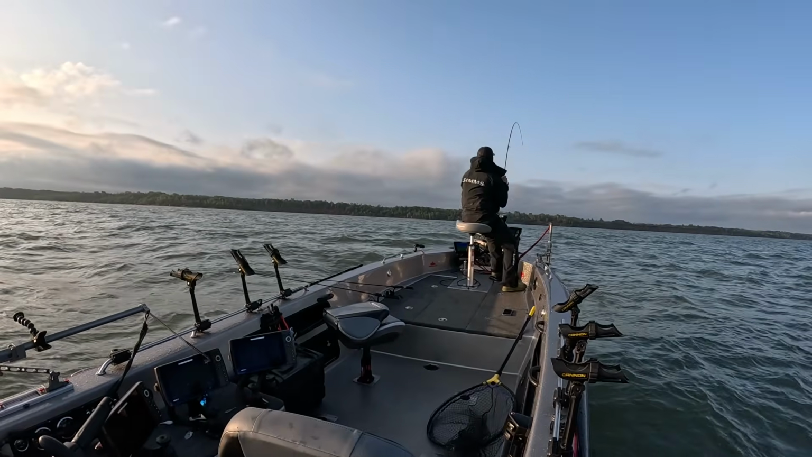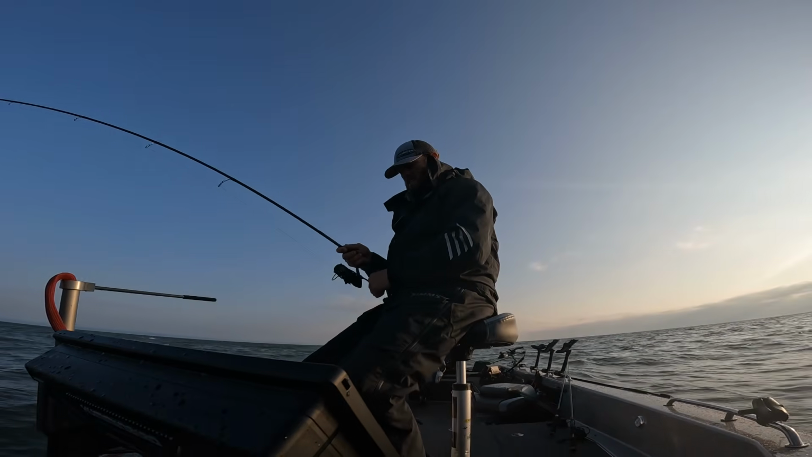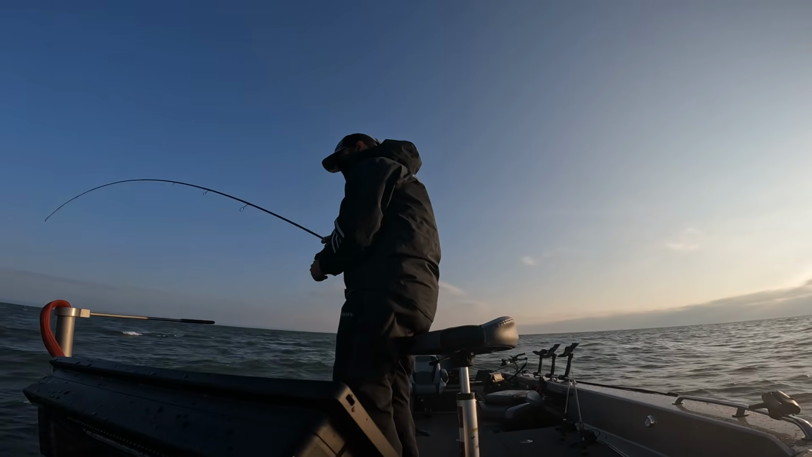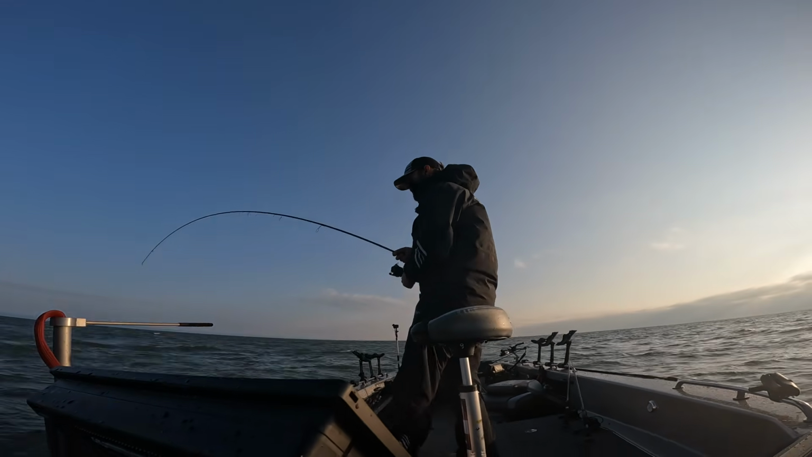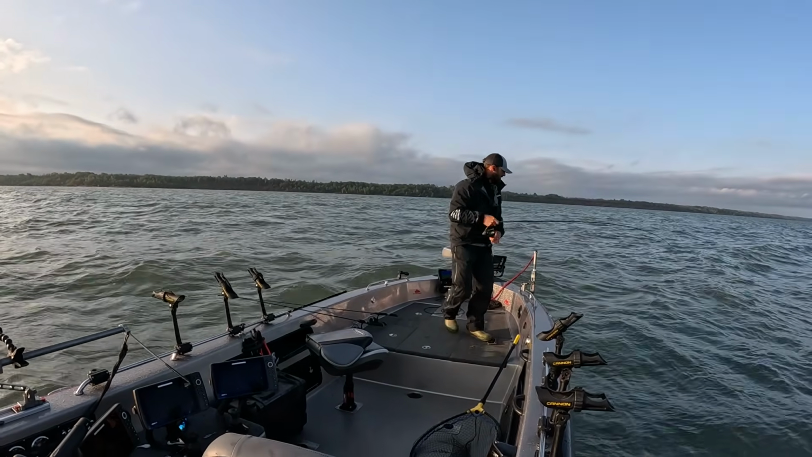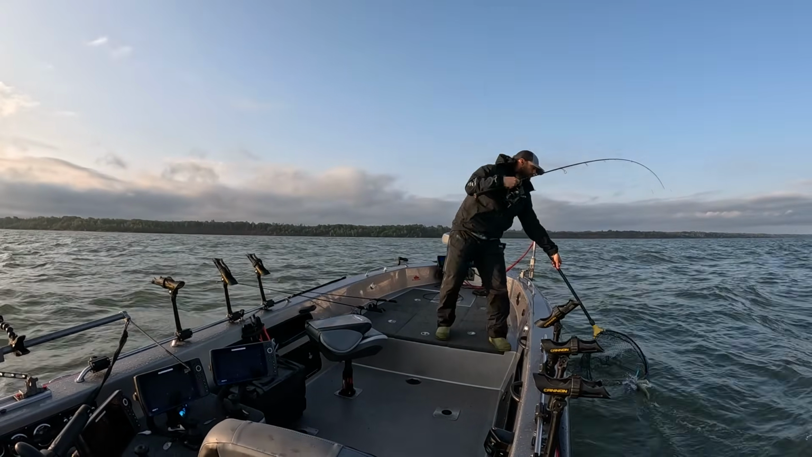Right there. Dude, it is getting nautical out. It's getting nautical out. Should be a slightly better one here. We're having fun at least, you know. That's kind of what matters. Oh, he's about the same size. It's just a chin hook though. Should we just scoop this little guy up real quick?